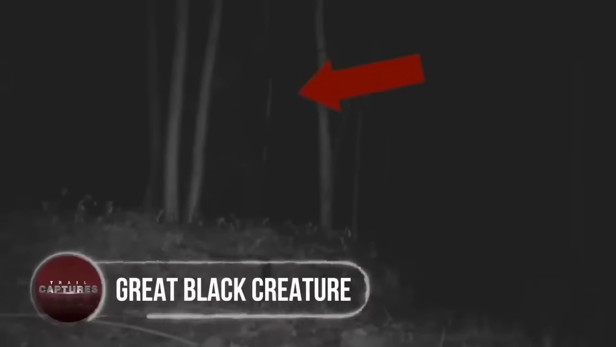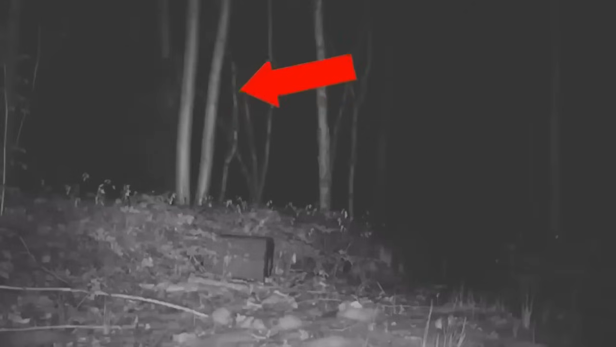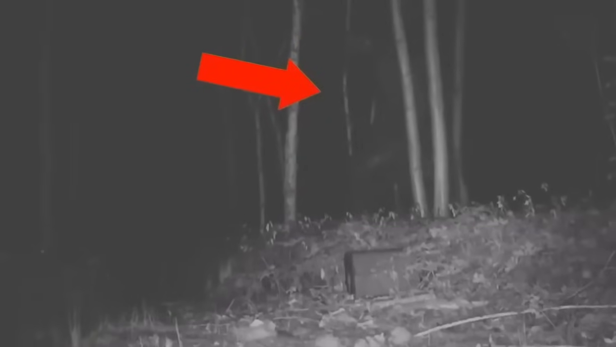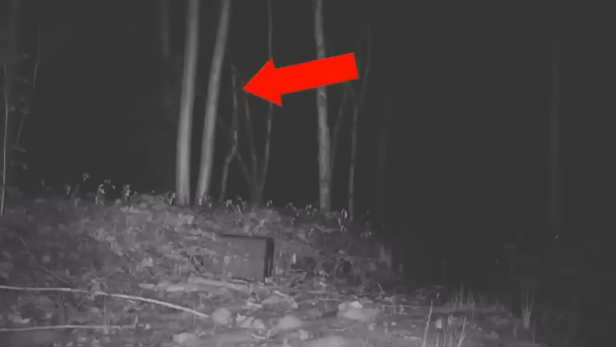Great black creature. A hair-raising trail cam footage posted by an anonymous user shows a large object which has people speculating over whether it's a Bigfoot, a black bear, or any other giant black predator. The odd figure was captured emerging from the dark background, walking through the woods and fading into the darkness. Many people thought it was a real Bigfoot, but for many, it was nothing more than a huge black bear.